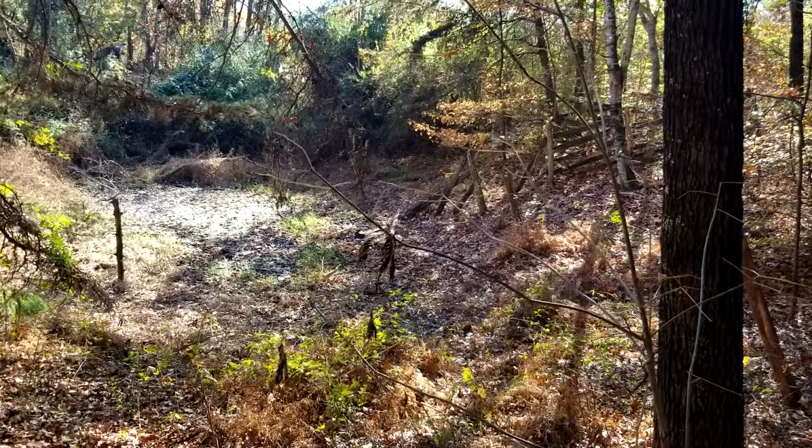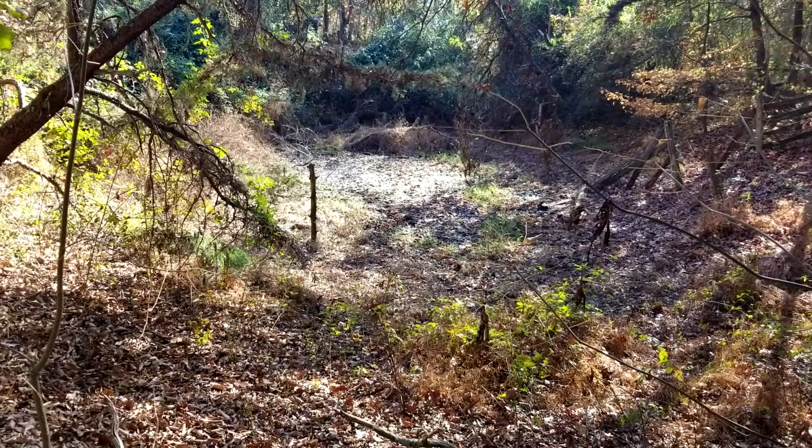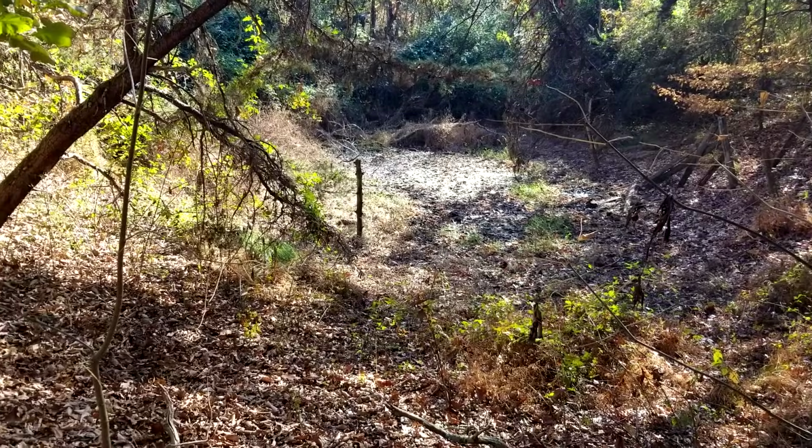And the pond, it's just nothing but a mud hole. It's dried up.